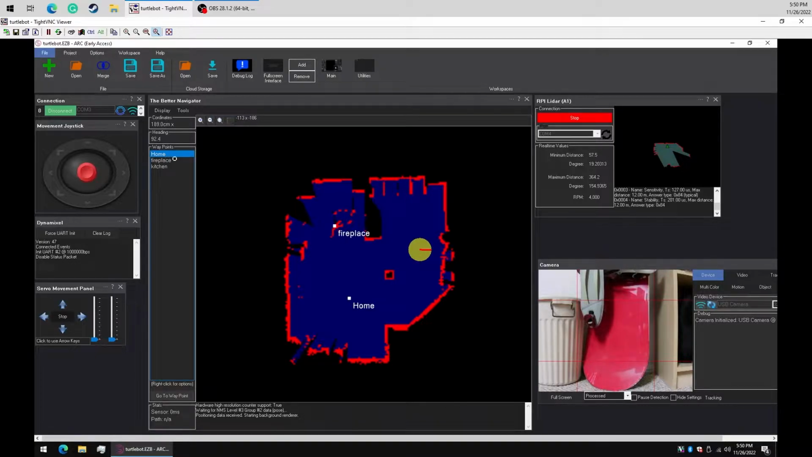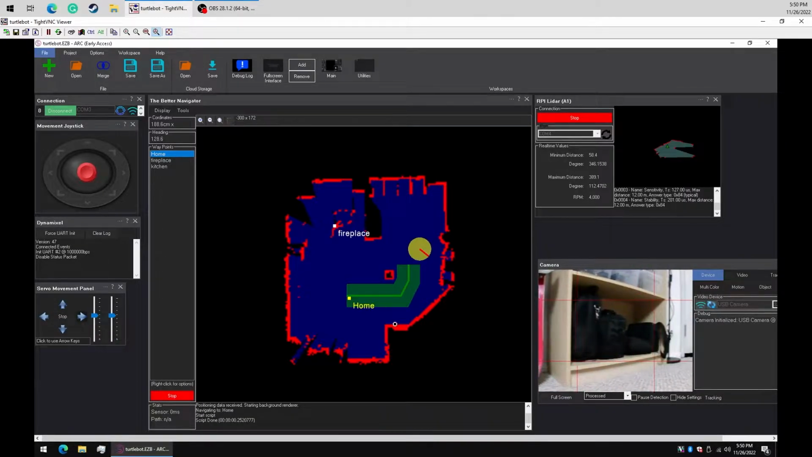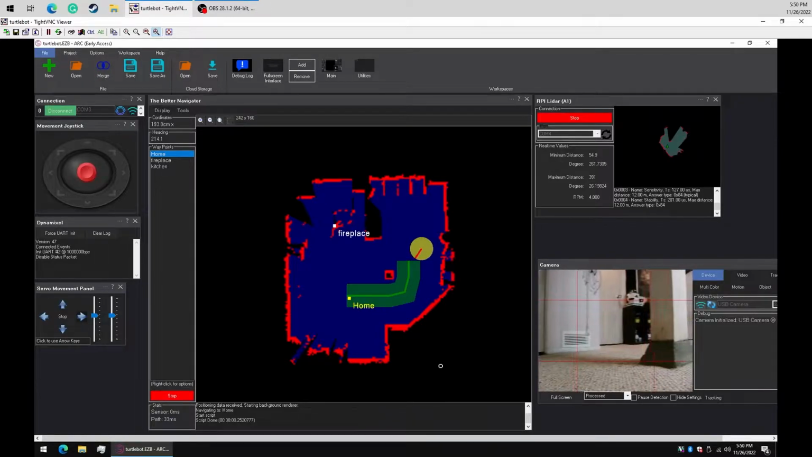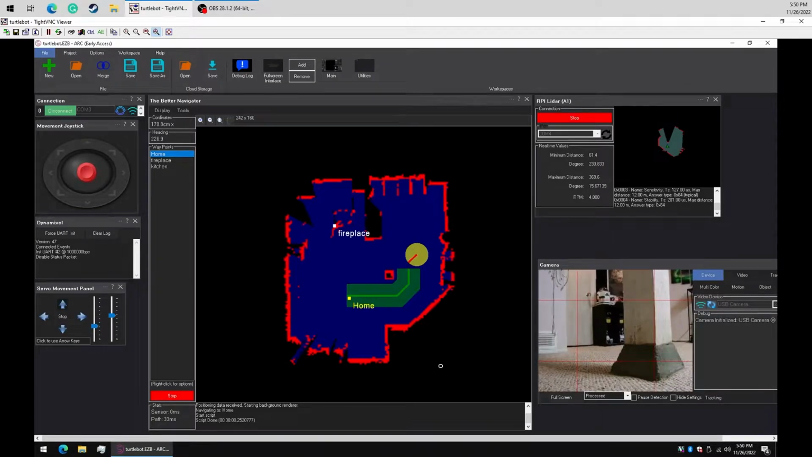So let's select home and then say go to the waypoint. So it's going to navigate, and see it created a path. As soon as I selected it, it created an automatic path on how to get there. That's using a path finding algorithm. So if something were to get in the way, it would automatically create a new path.